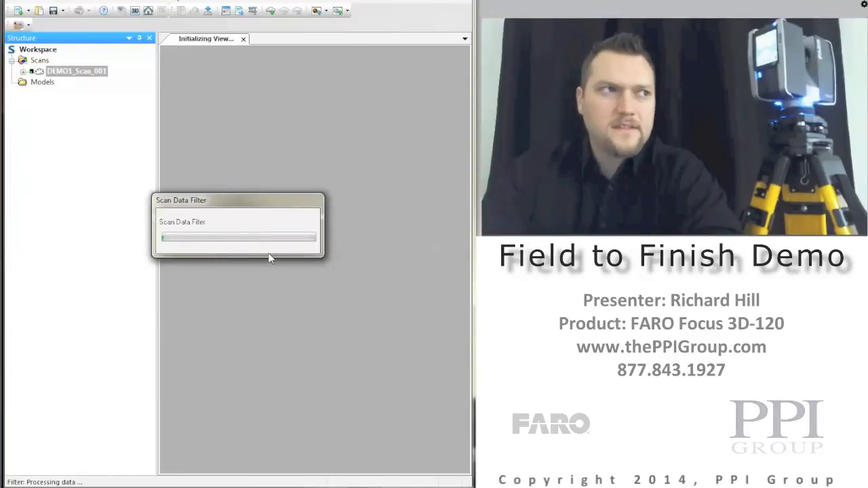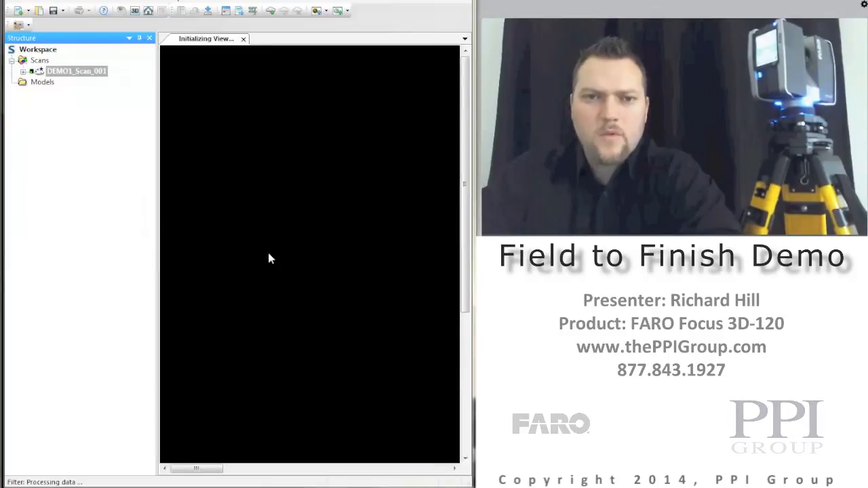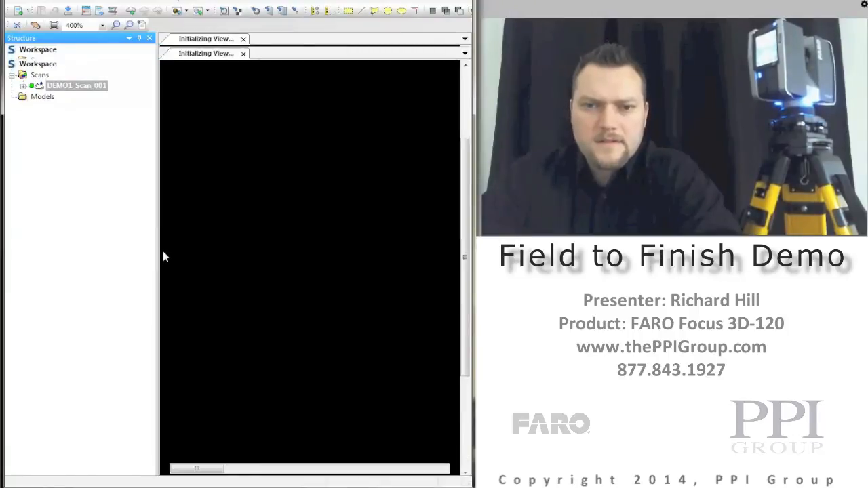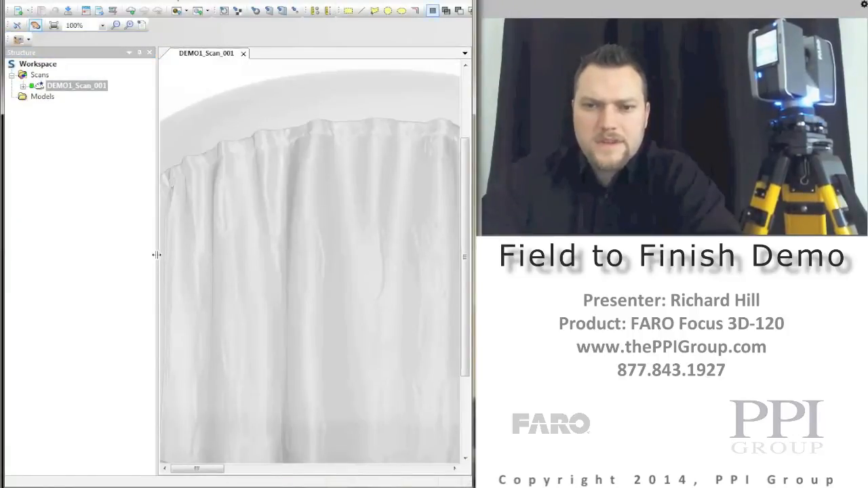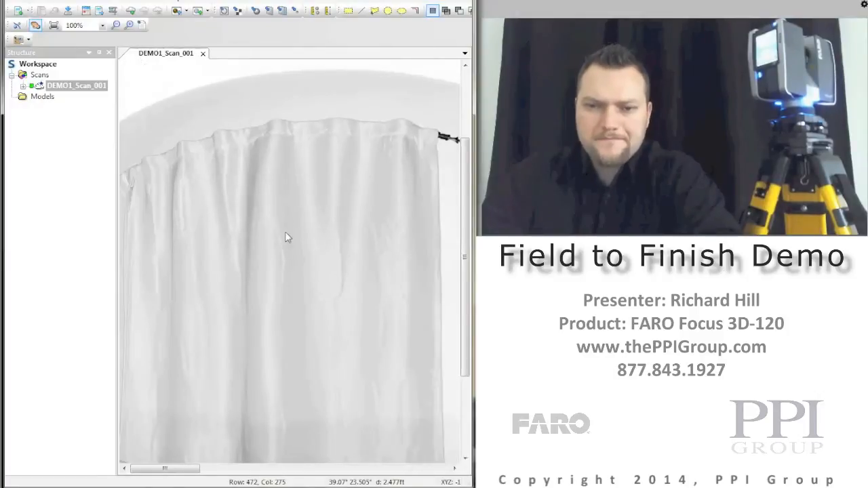which will make it a little bit warped on the top and things like that. But the scan data is not warped whatsoever. It's just the image that we're looking at. So it's pulling that up now. I'm going to move this over so we've got a little more room.